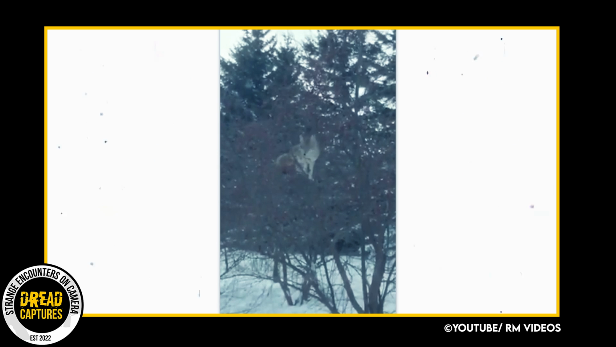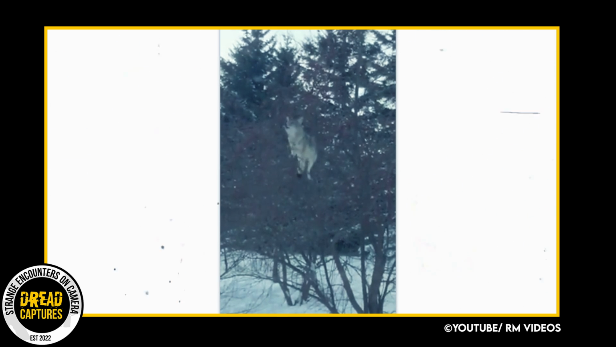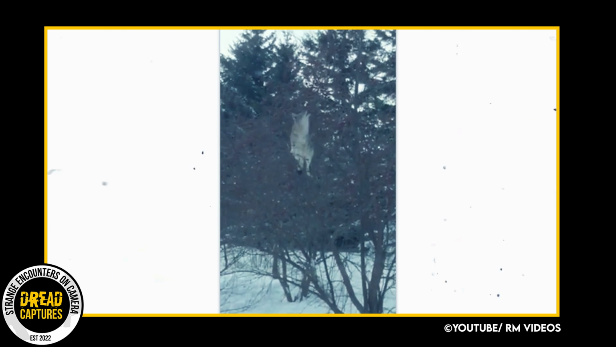Now, I will say I have never once seen this, a coyote in a tree. I can't imagine walking out to work one morning and seeing this. A coyote eating berries out of my tree. I mean, what is going on here? Has anyone seen anything like this? I have so many questions. Why is he up there? How did he get up there?